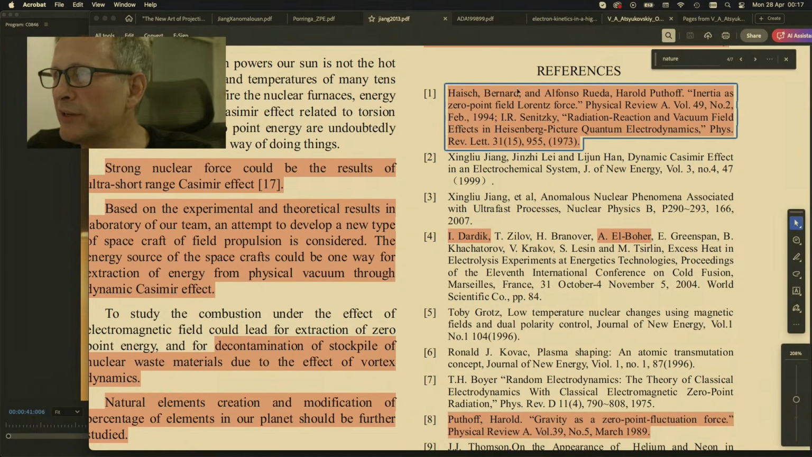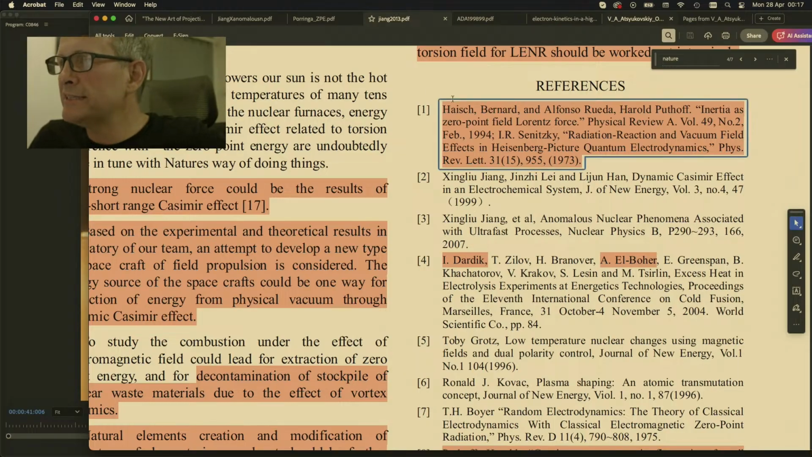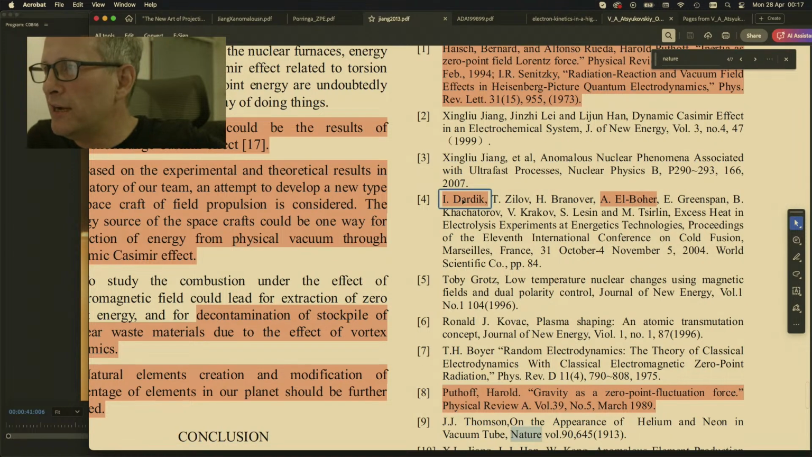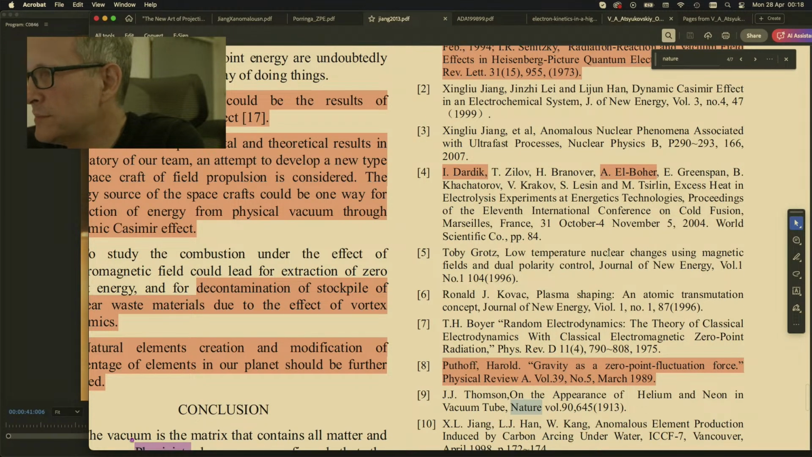Bernard Heisch. So Bernard Heisch is a colleague of Harold Puthoff. Bernard Heisch visited Dr. George Eagley, who came with me to India and came with me to Japan, World Exploit and Ball Landing in 1983. He is a colleague of Harold Puthoff in this particular paper here, Inertia as a Zero-Point Field Lorentz Force, Physical Review A from 1994. Here we've got Dardic and Arik Elbo here. These people worked on the Sidney Kimmel Institute of Nuclear Renaissance at Missouri University.